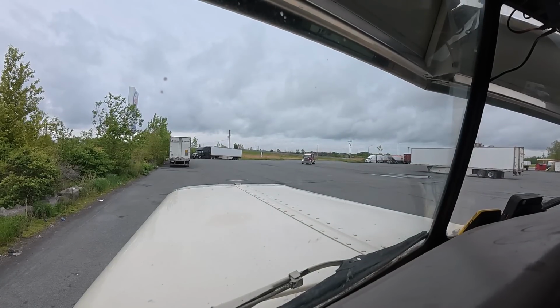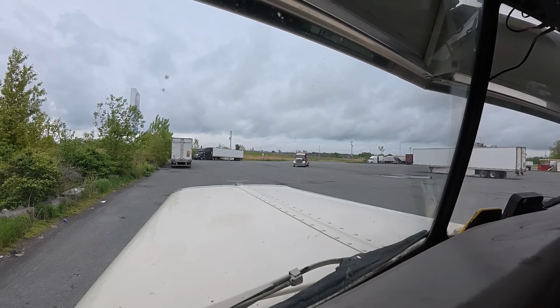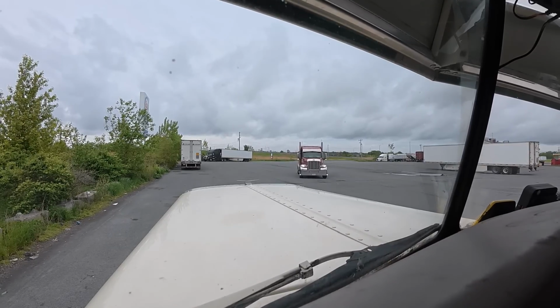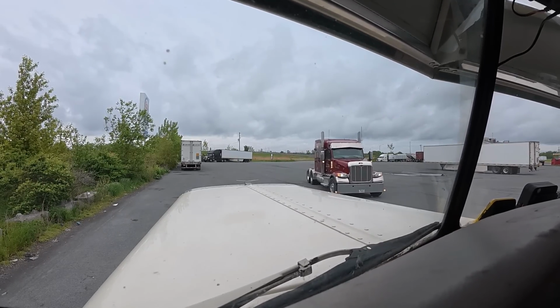Oh, is this our man here? I would say this is our man here. Oh yeah, for sure. Only other bobtail coming in here for anything.